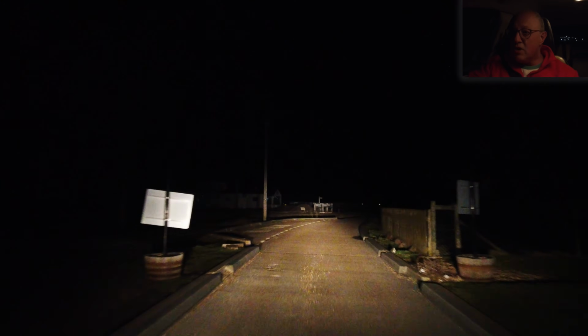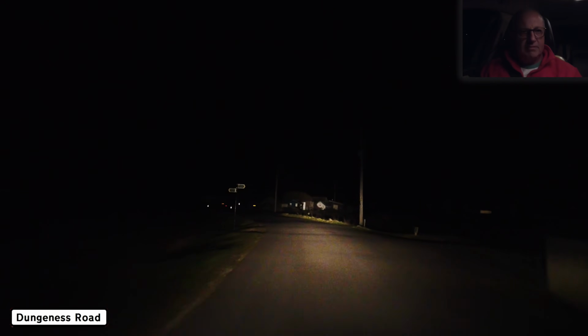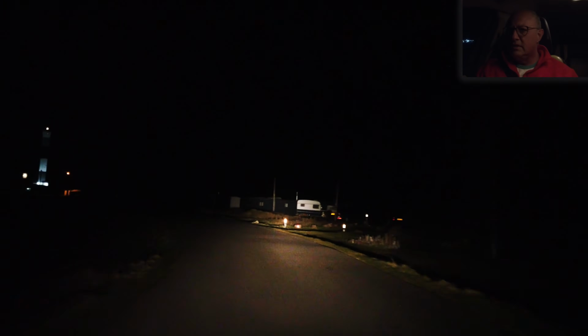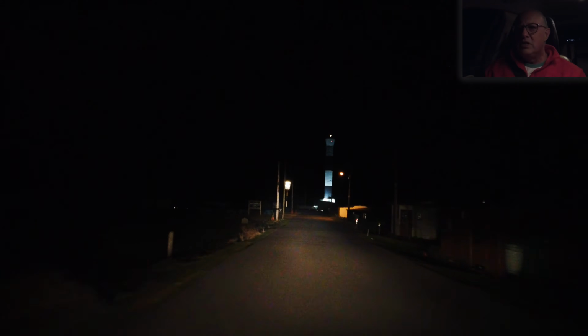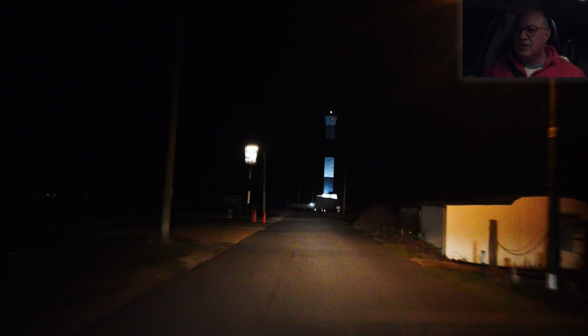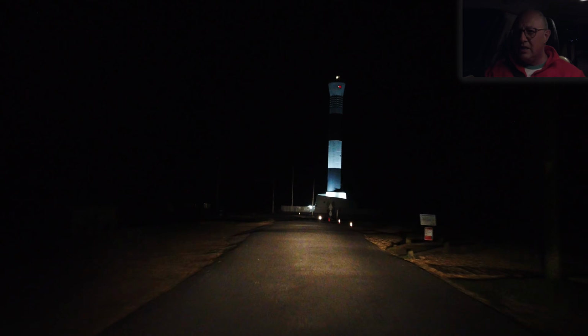Certainly not a challenging drive. Where is that other road? Here it is. I didn't indicate because there's nobody about. The Britannia. Whoa, look at all that mist coming in. There's that mist coming in off the sea. Why is the pub not open? Thursday night.